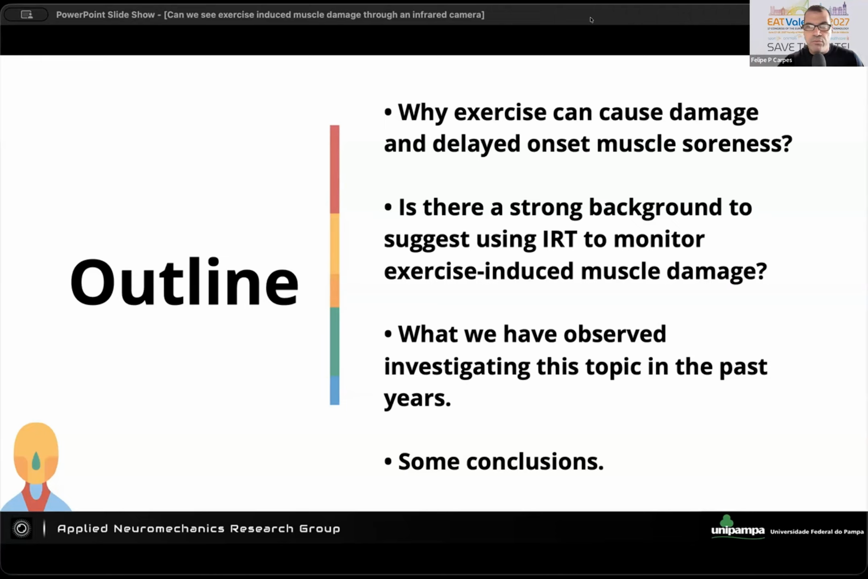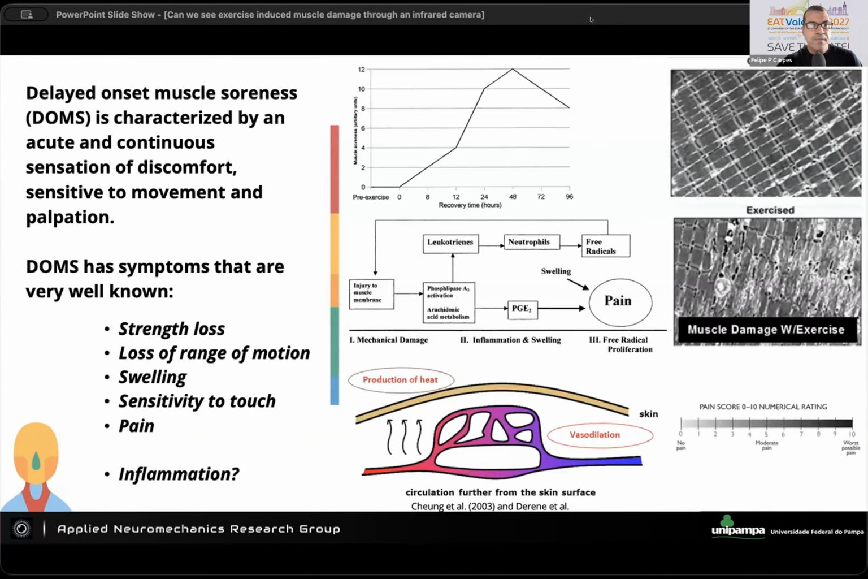And finally, I will quickly cover some of the studies that we have developed over the past years, with much more questions than answers, sorry. But hopefully, together we can discuss and the area can move on to have a better use of infrared thermography in sports science, because it's a very powerful tool.